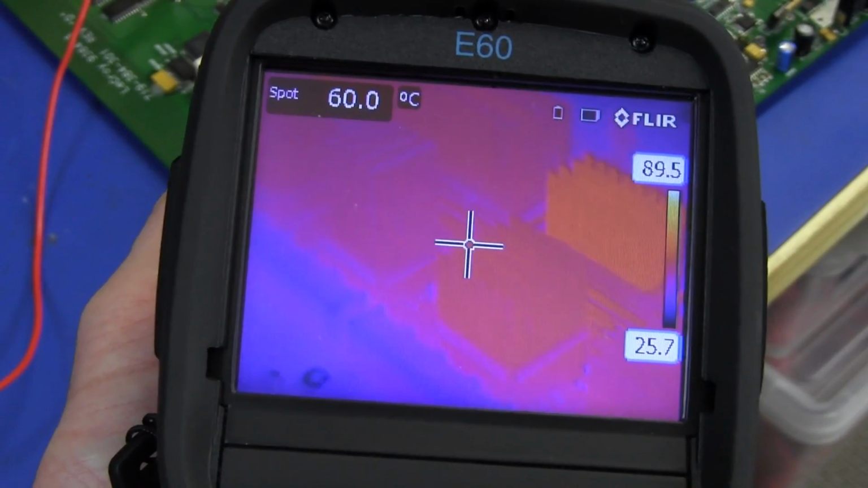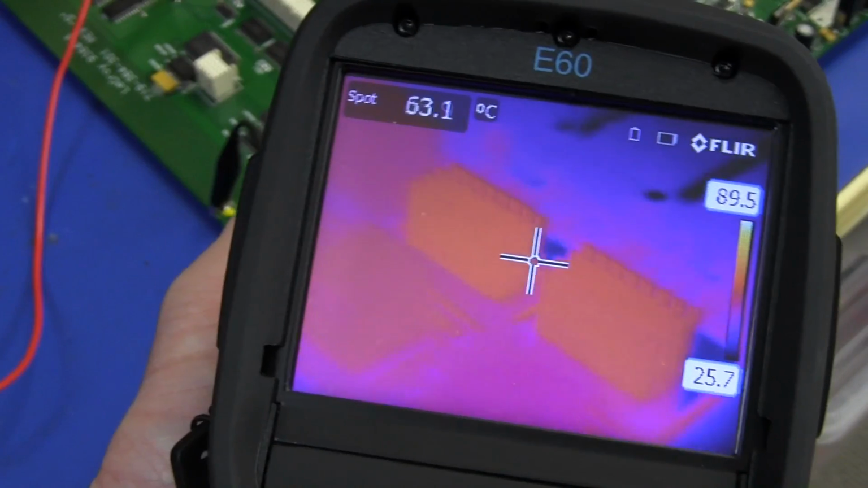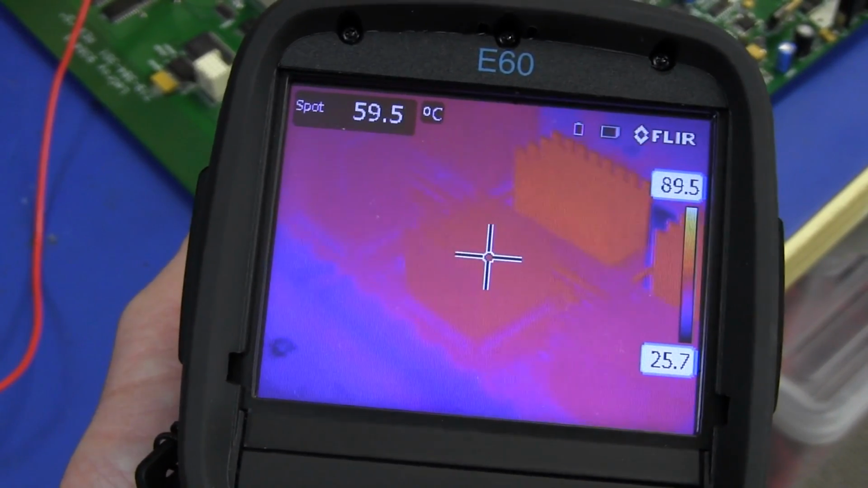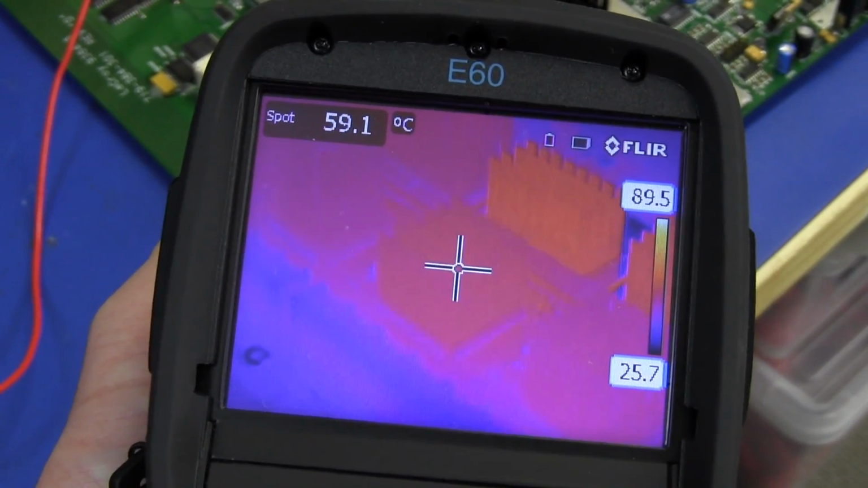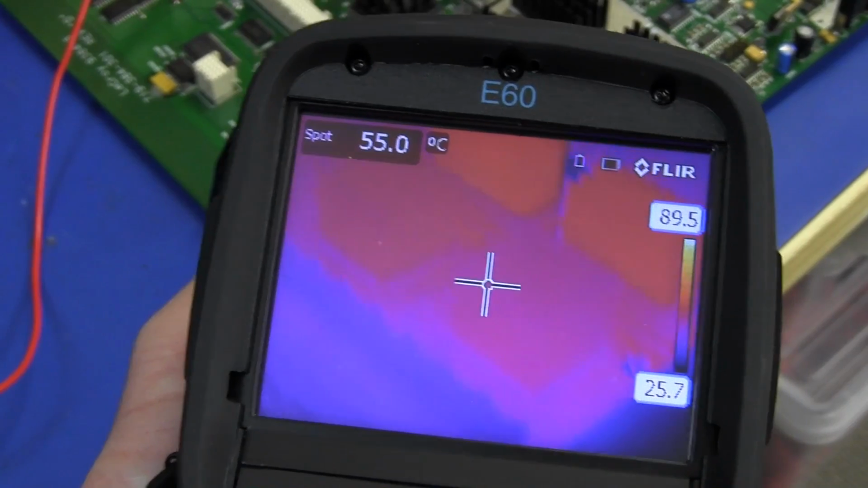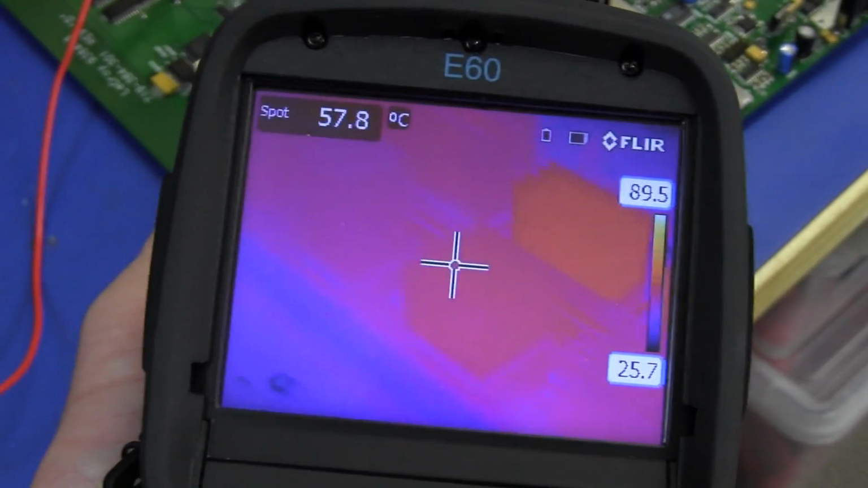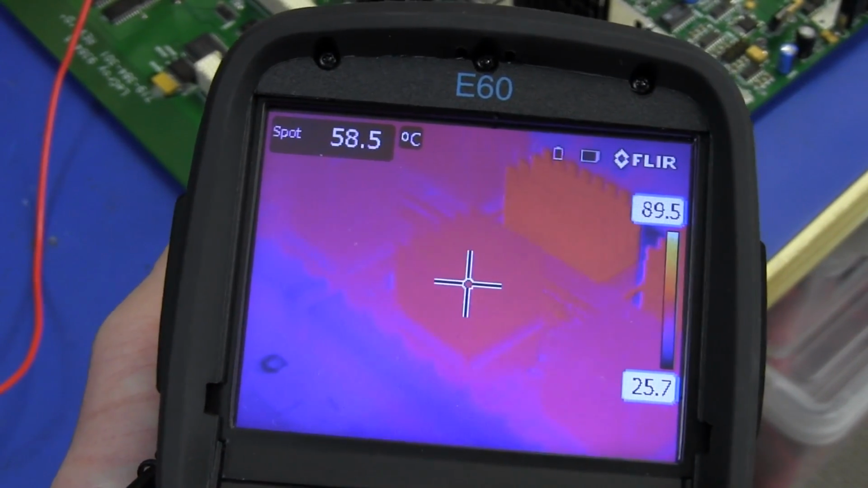And with the power supply current limited at 1 amp, you can see the ADC heat sinks over there are still warm, and you can see once again that that second ASIC we've been looking at is still warmer than all the others. But that really doesn't account for all of the difference in the power.